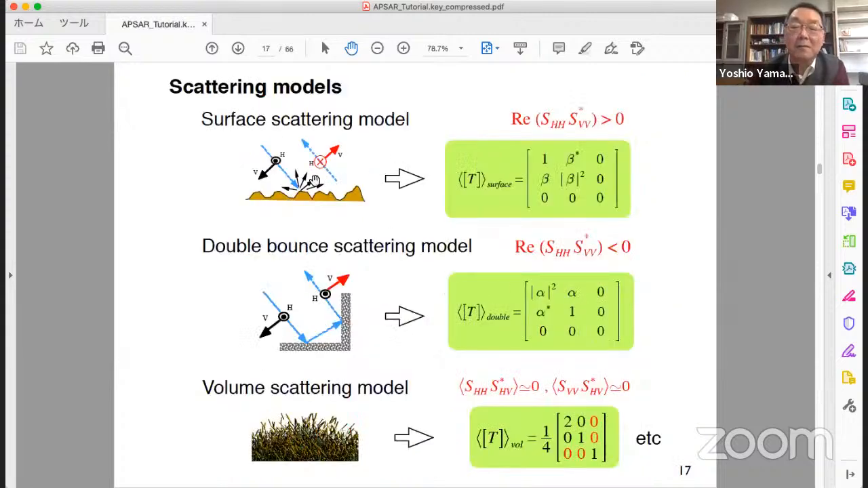Taking account of these characteristics, we make up a model expansion of the coherency matrix like this, using unknown parameters beta and alpha, and a dipole combination here.